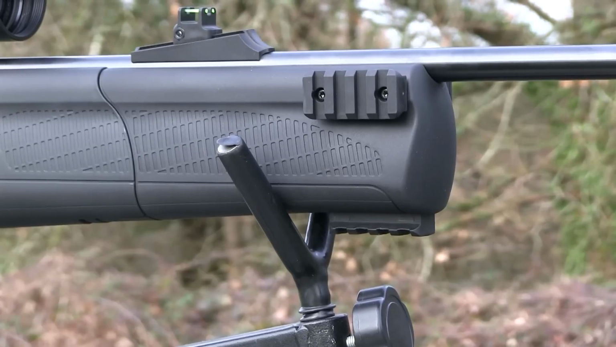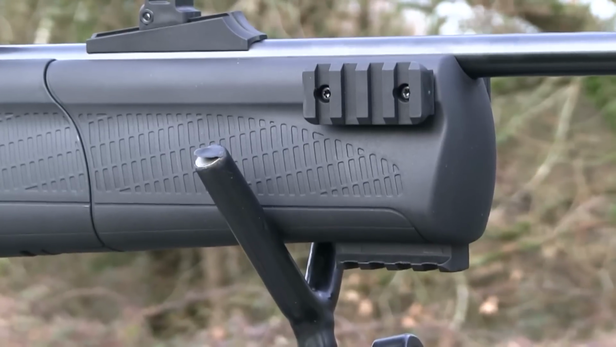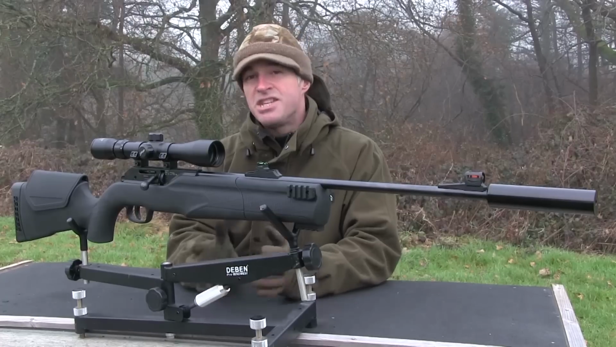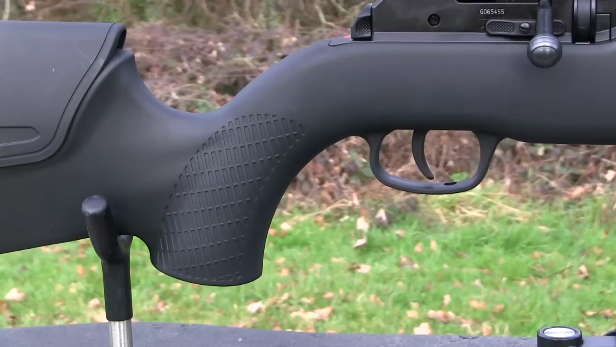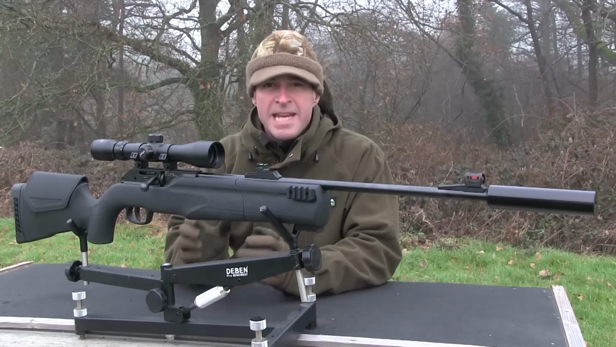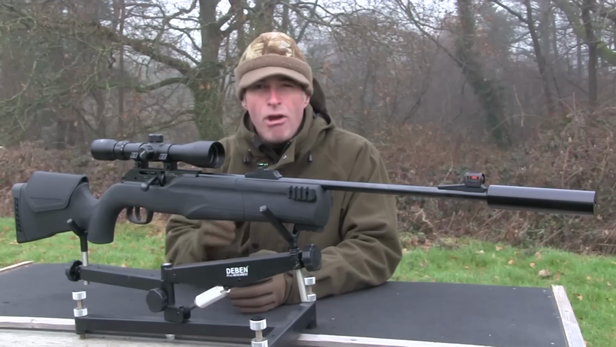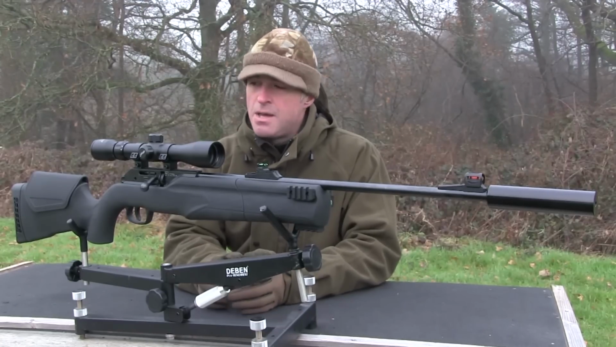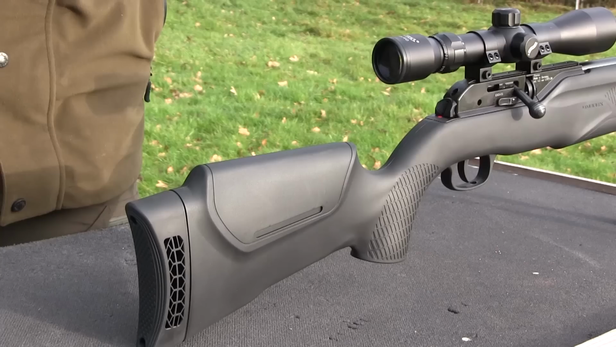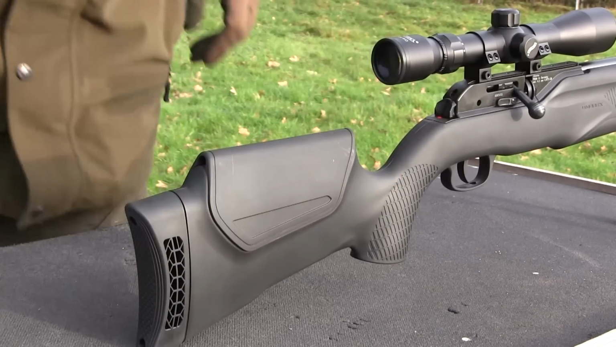The fore end features no less than 3 accessory rails and features grippy stippling on either side. The same stippling is also present on both sides of the pistol grip, which is contoured to set you up very nicely for the trigger. One thing I really like about this stock is the snap-on cheek piece booster. Without it fitted, the cheek piece is just about the right height for shooting with open sights, but clip it on and it lifts you up just that little bit higher for perfect eye alignment with the supplied telescopic sight.